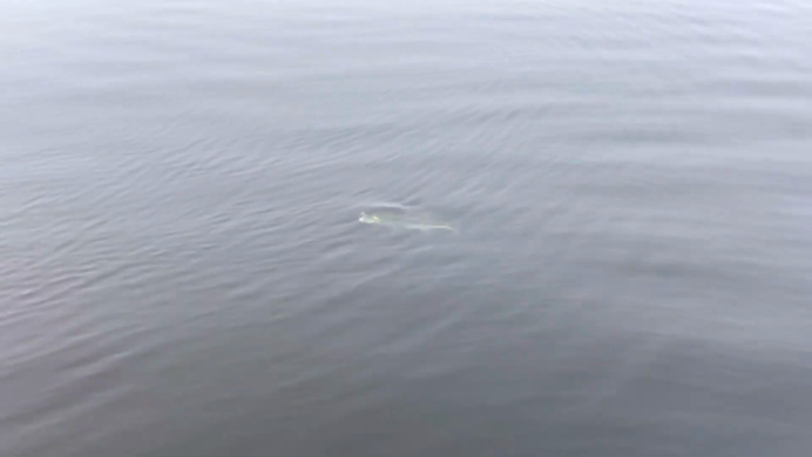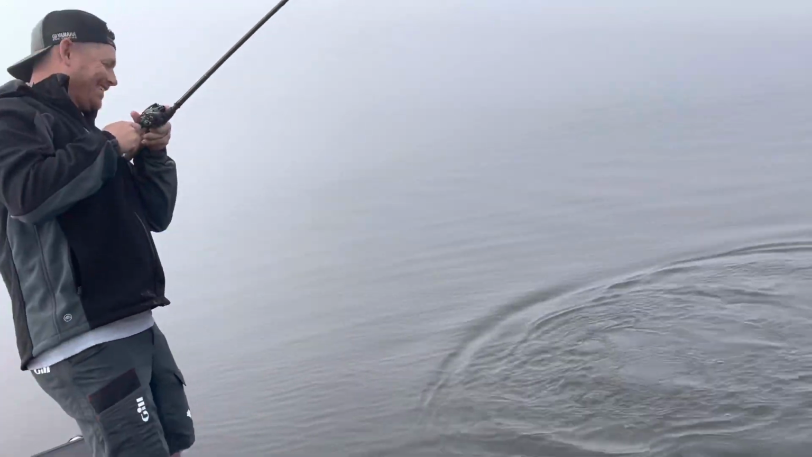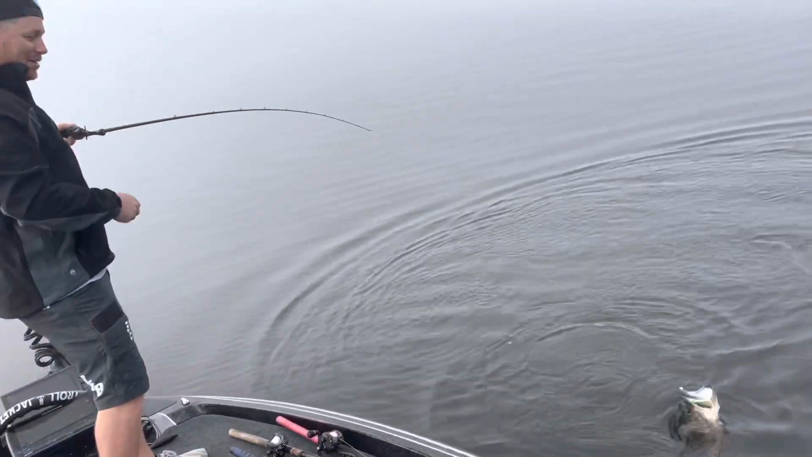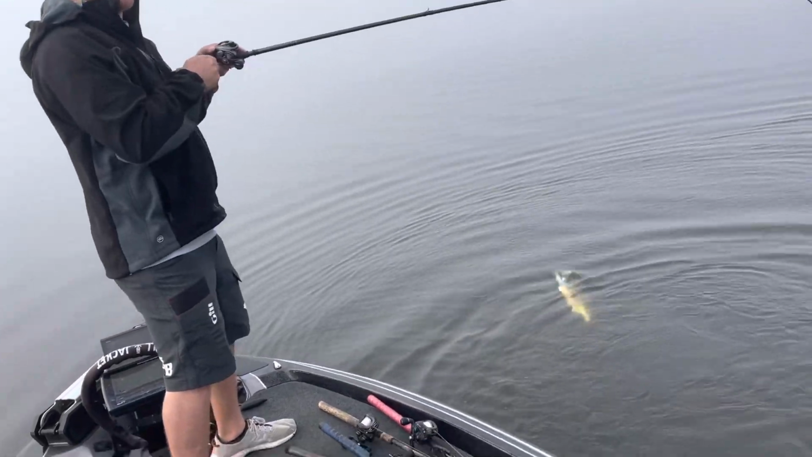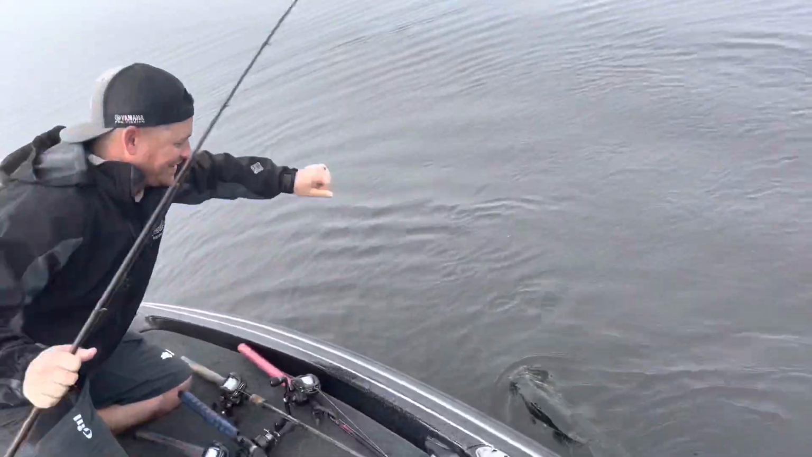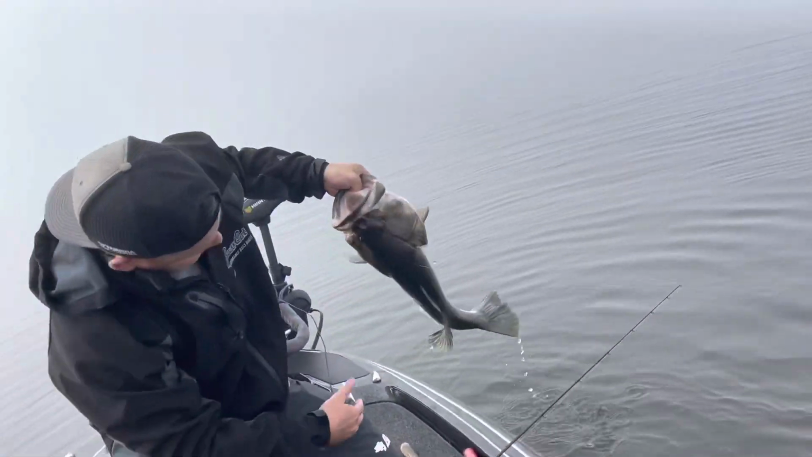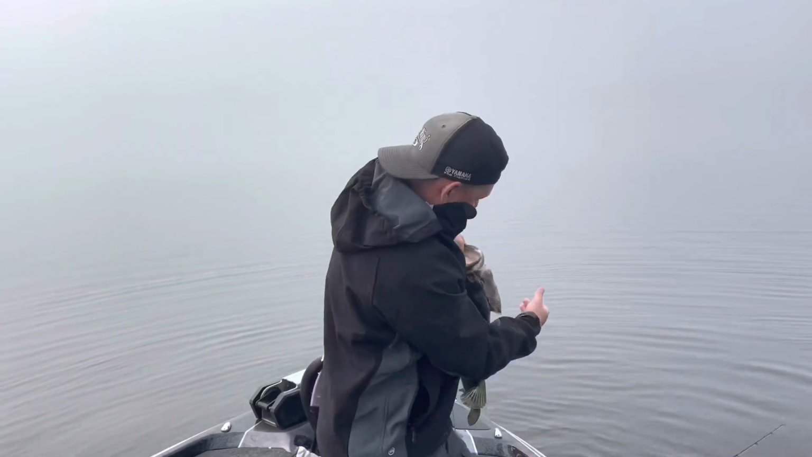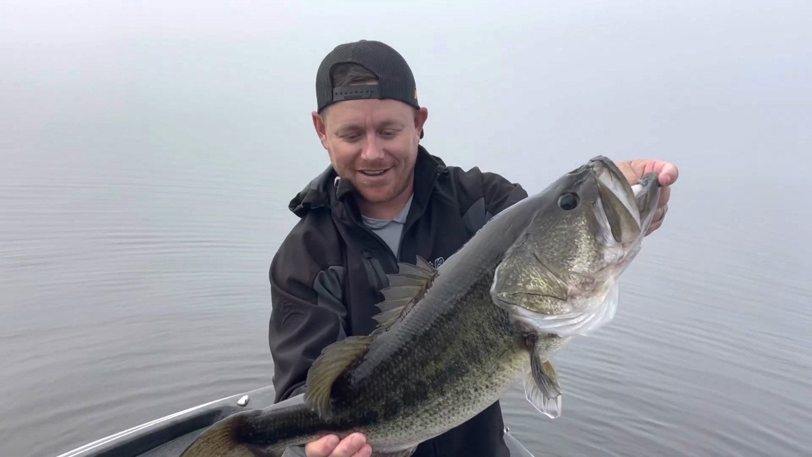Oh my gosh. Todd and I were crappie fishing. This is what you catch when you're crappie fishing with bass stuff. Wow. Look at that. Holy cow.